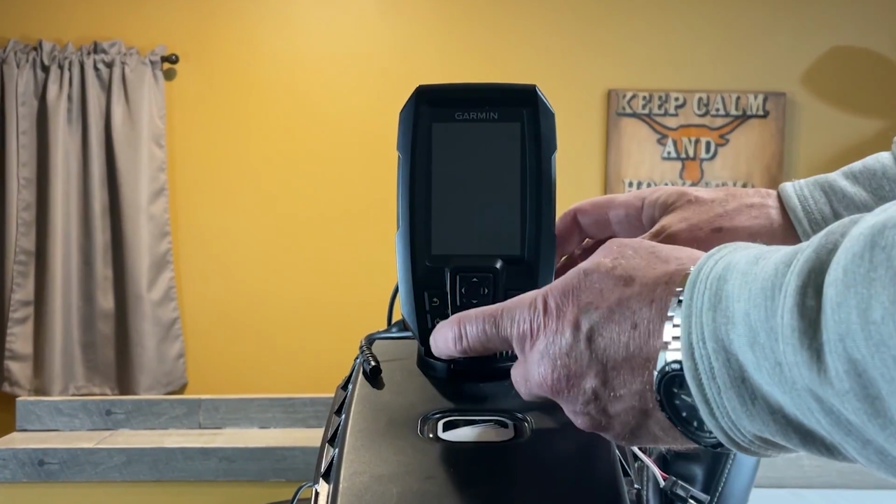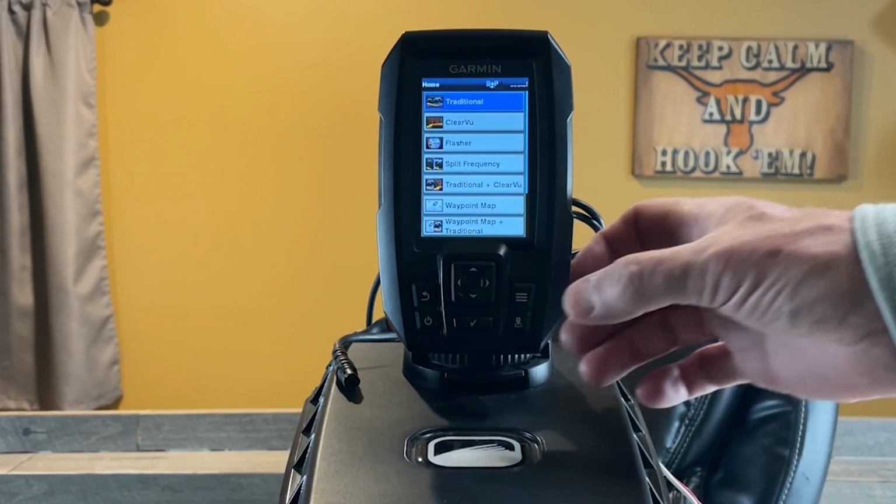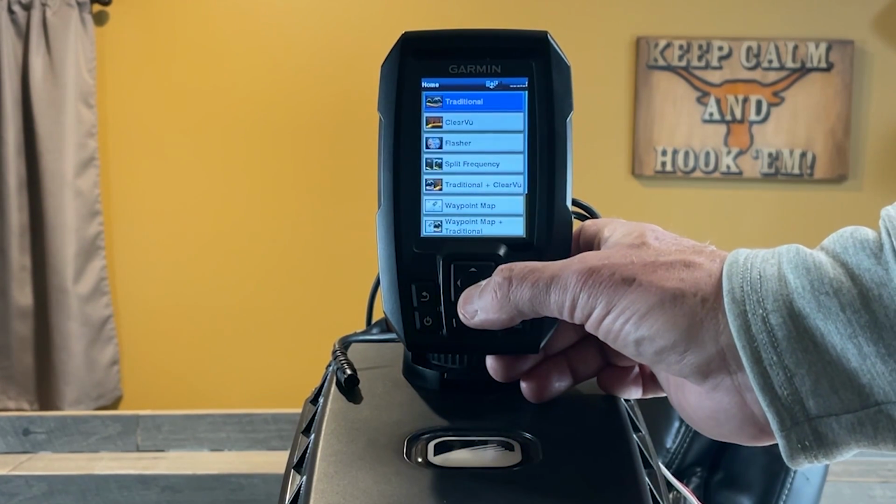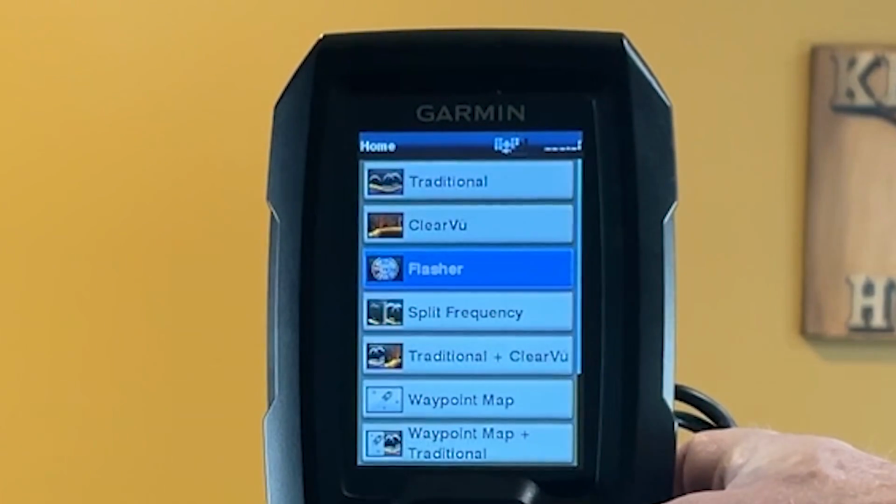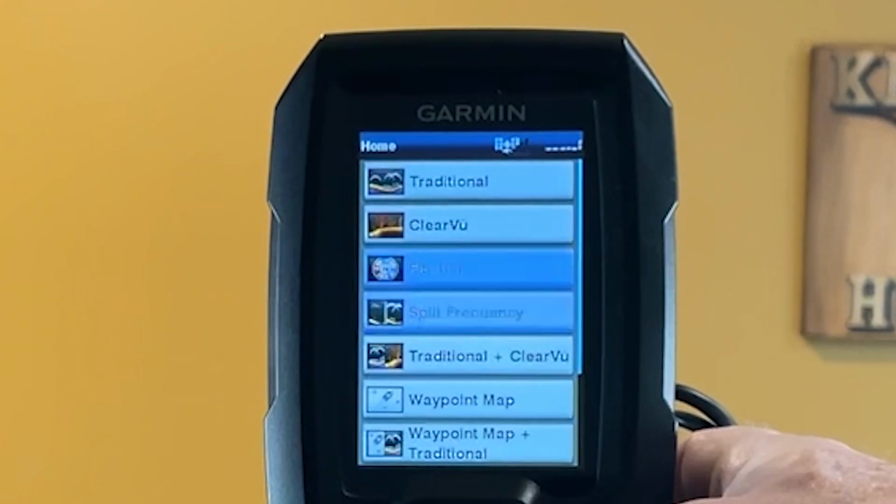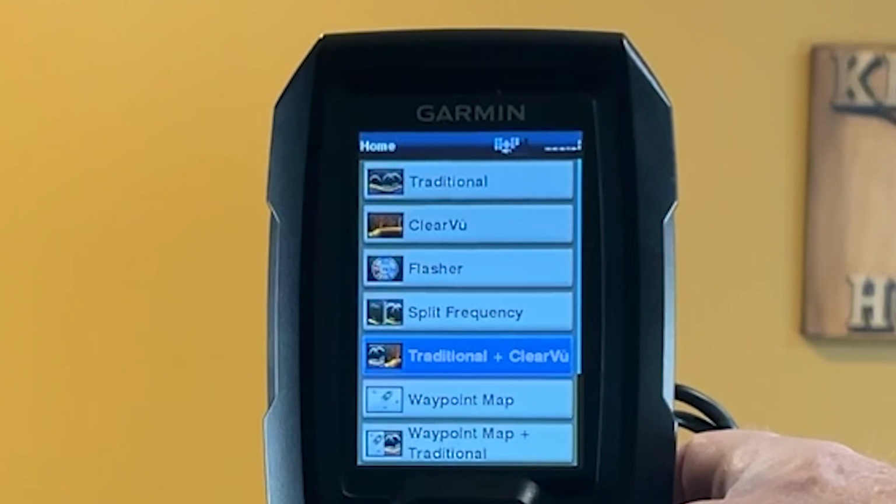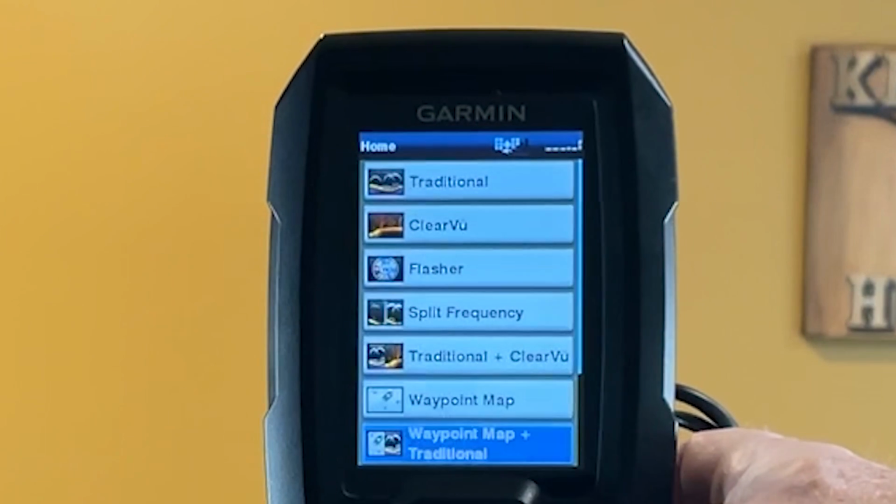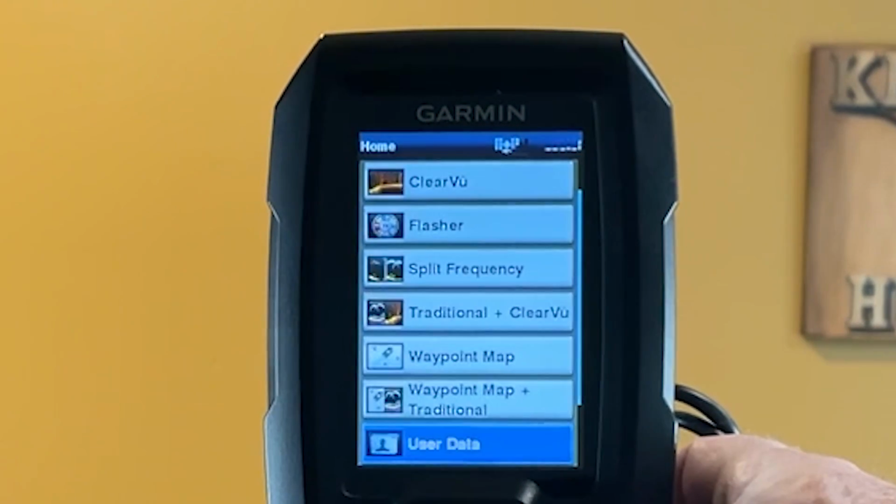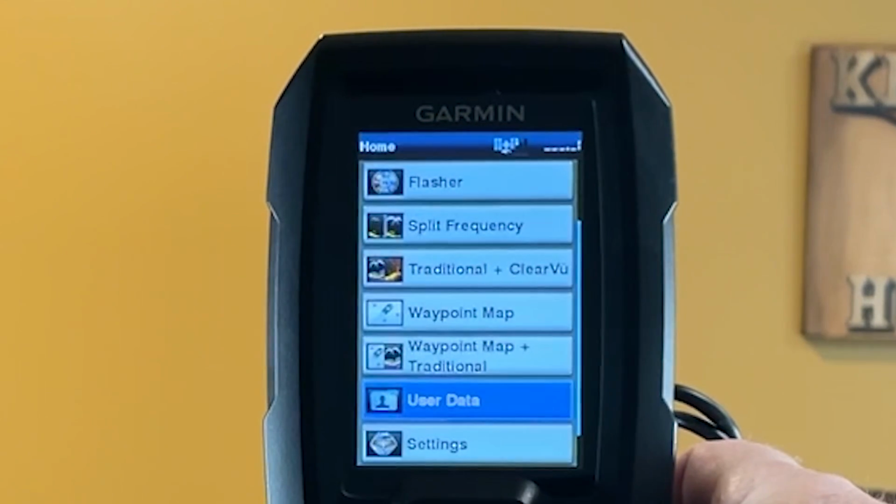So let's go ahead and turn it on. The first thing you'll notice, you got traditional, clear view. You do have a flasher on these, and your split frequency, traditional and clear view, waypoint map and traditional, user data, and settings. Let's take a look at the user data right quick.